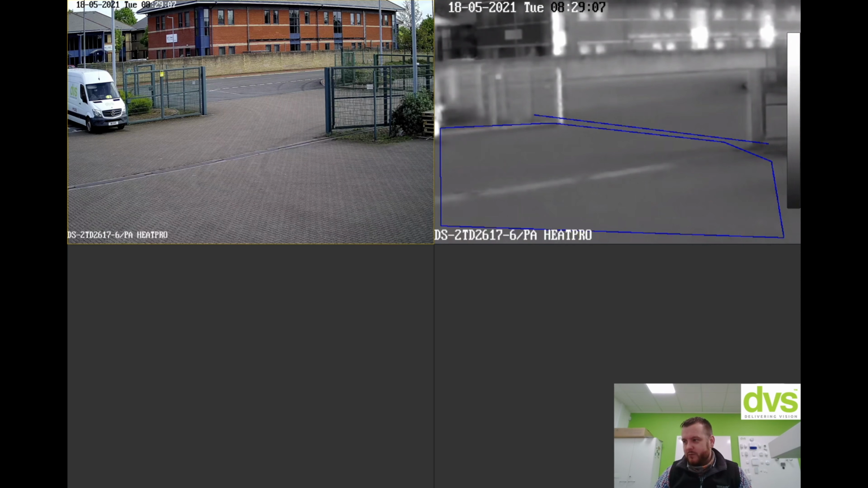So I'm just waiting for some movement to come in a second, just so you can see it before we quickly show you the temperature measurement, or the fire detection even, sorry. And again, if somebody stood there and smoked a cigarette, the optical and thermal would pick up the alarm, and the flashing light and the audible warning would then also trigger.